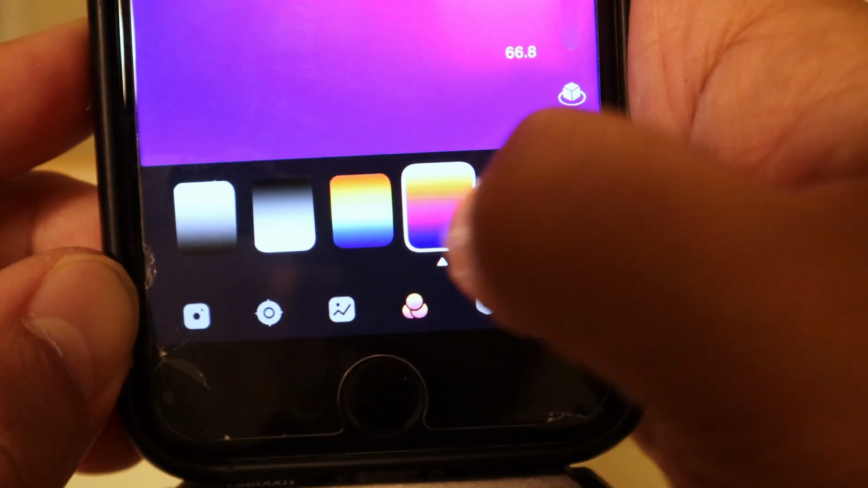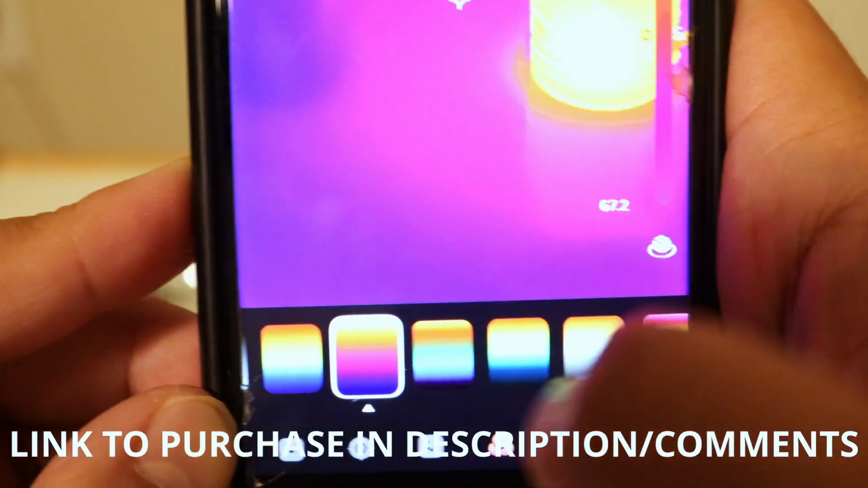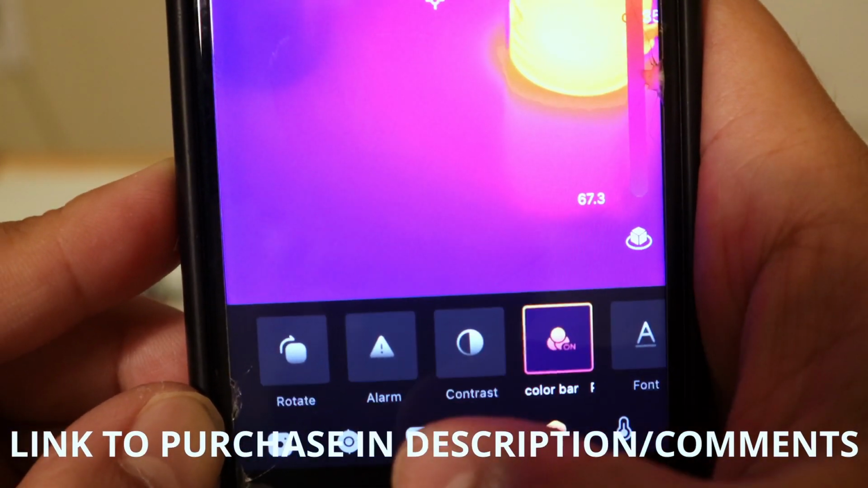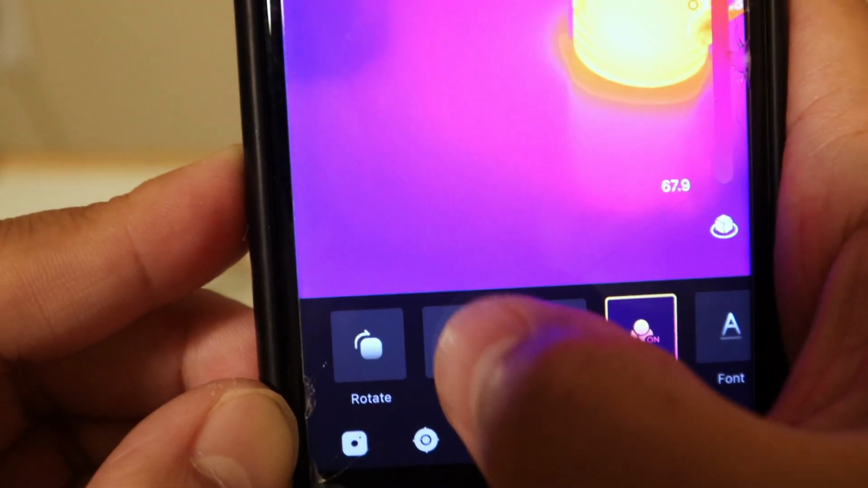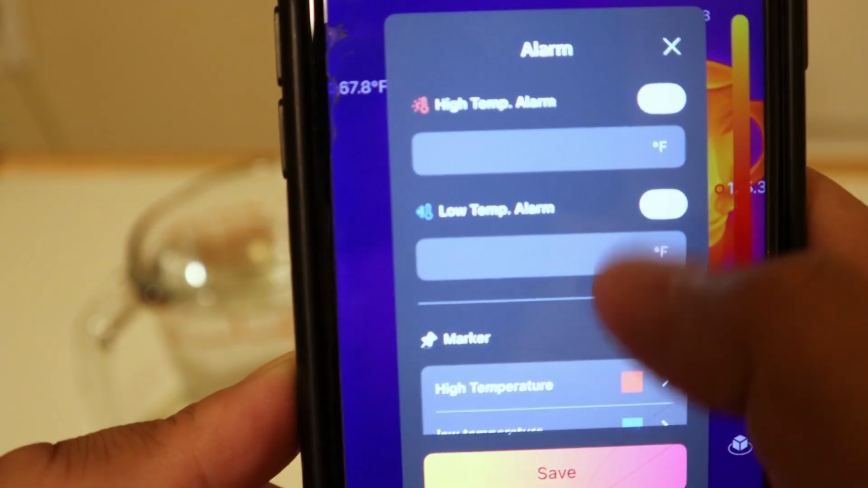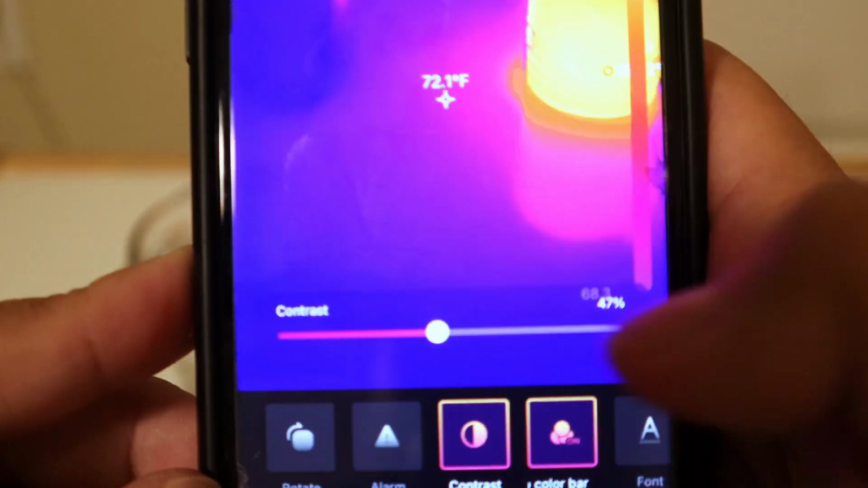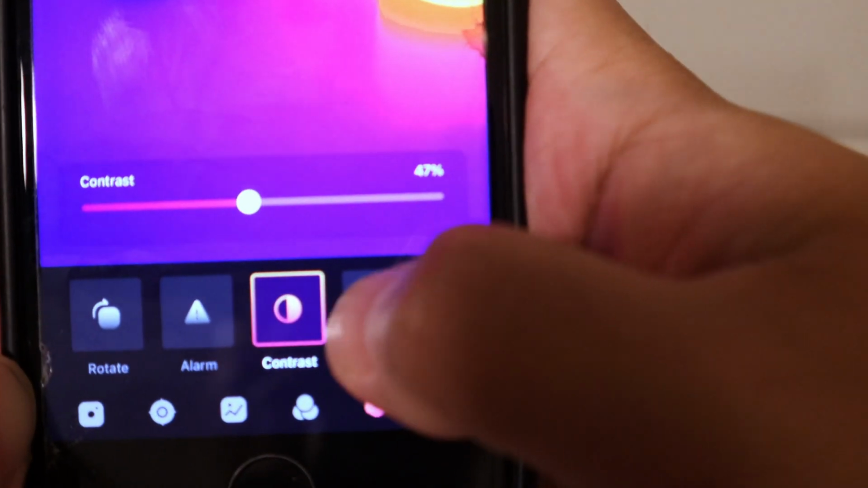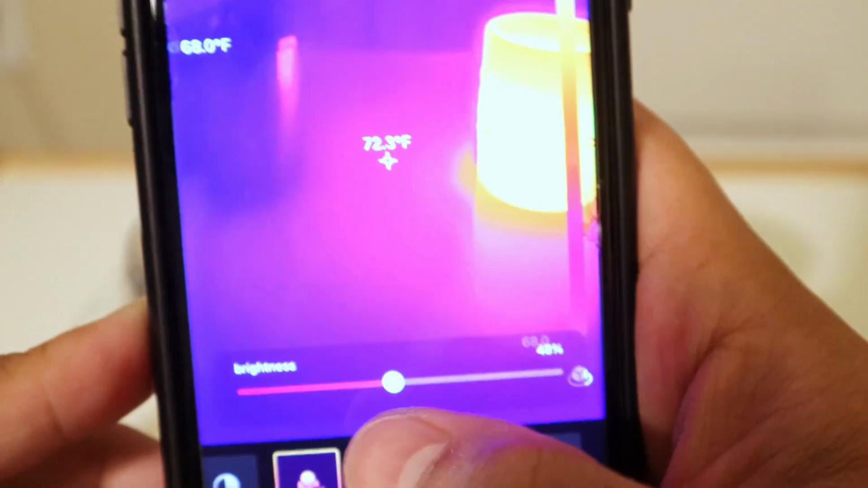With that button there, you can change the various color schemes to whatever suits your fancy. I like to stick with this default one here. And then here, again, more basic image editing options, so you can rotate the image if that's helpful. You can set alarms, so if it reaches a certain temperature, high or low or both, it'll play a sound that you can set down here. There's even contrast, where you can adjust the contrast to your liking. You can turn the bar on and off using this button here. And then you can even change the font color as well as the brightness of the screen here.